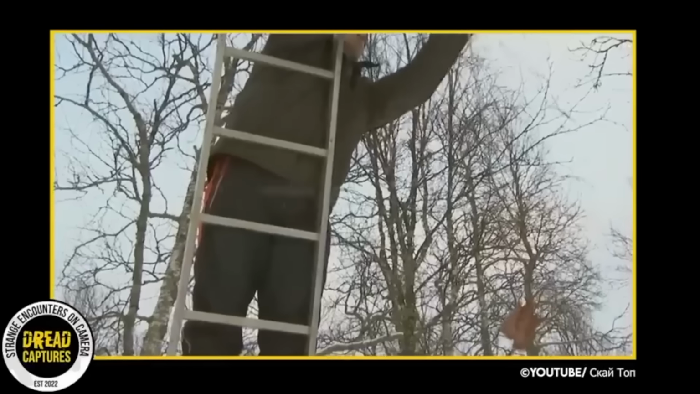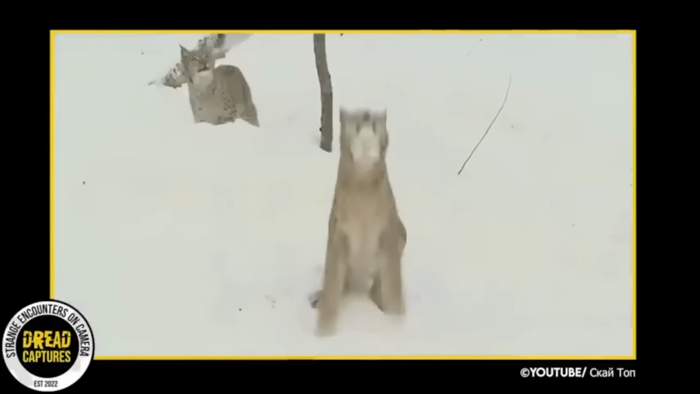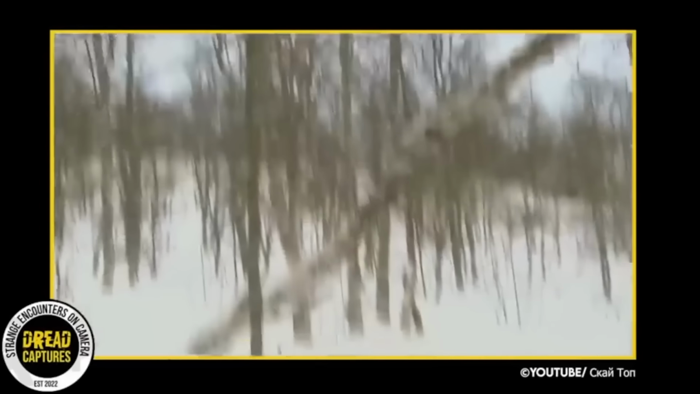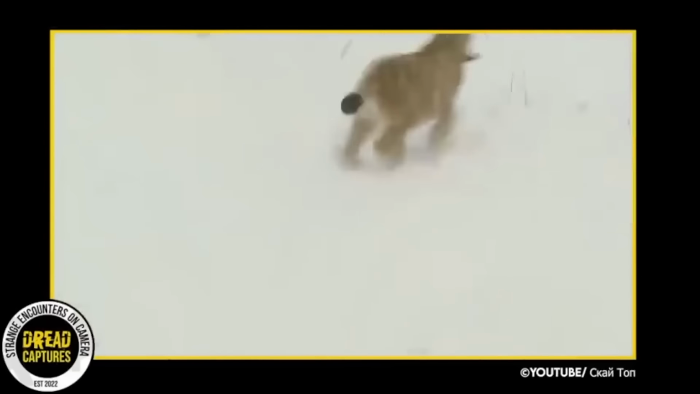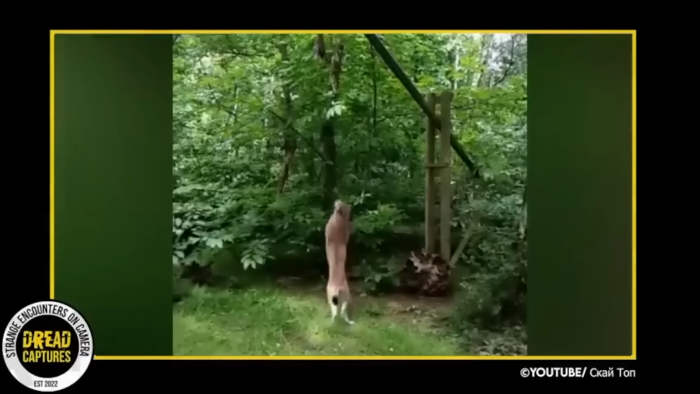A few more cat clips as we see a man string up some meat in hopes to lure in a lynx to catch on his trail camera. A side note is that zoos will often do this to keep their cats agile and mobile. Watch what he captured on his trail camera.